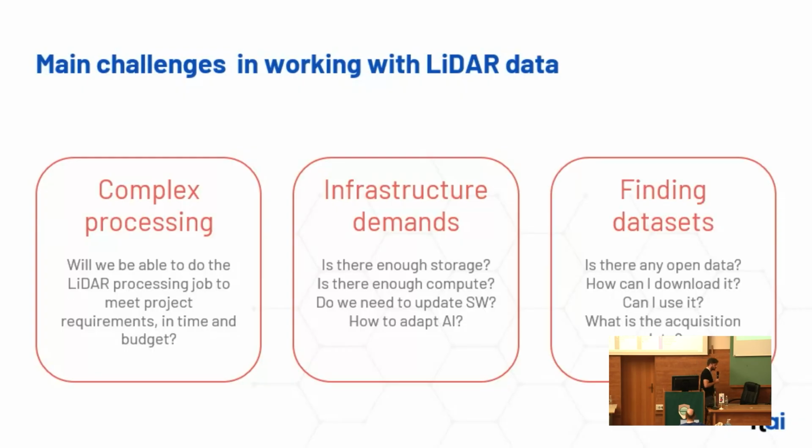And then the last challenge, which will also be the focus point of today's presentation, is finding data sets. In case you are not acquiring your own data and would like to find some LiDAR data sets, the first question you have to ask yourself is, is there any available data for your area of interest? And then the next thing is, how can I download it? How can I access it? After that, there is also licensing. Different organizations do license data sets under different licenses, and you have to pay attention to what the license is.